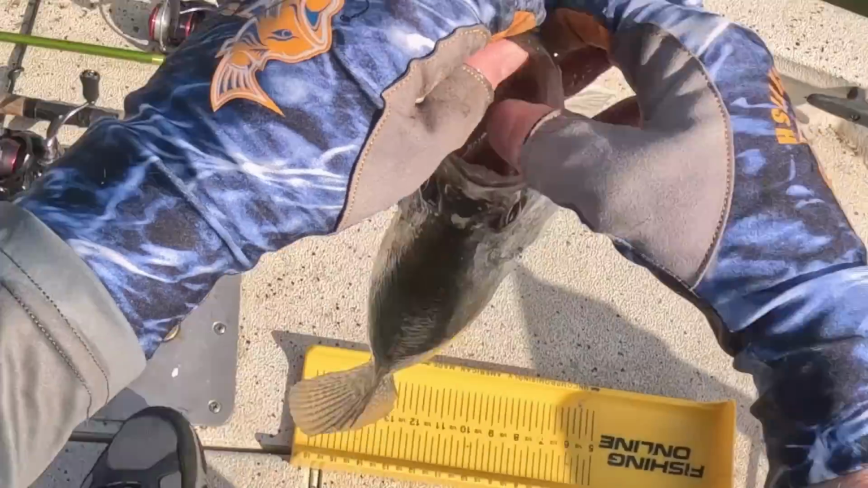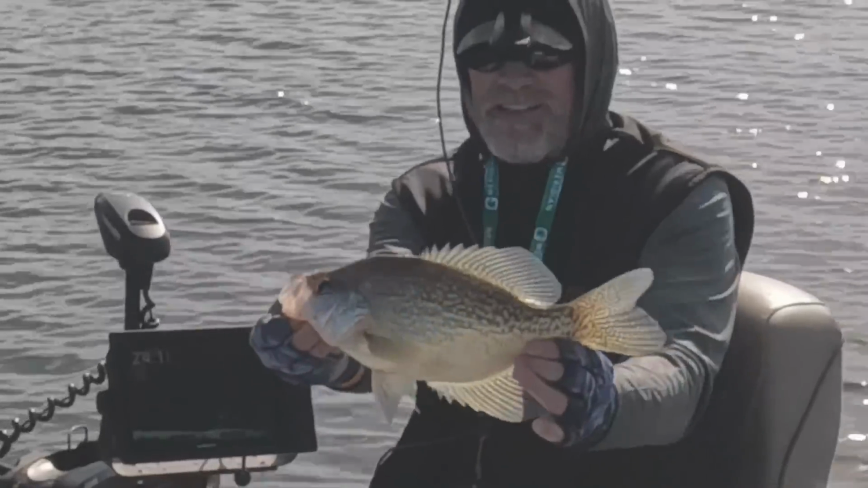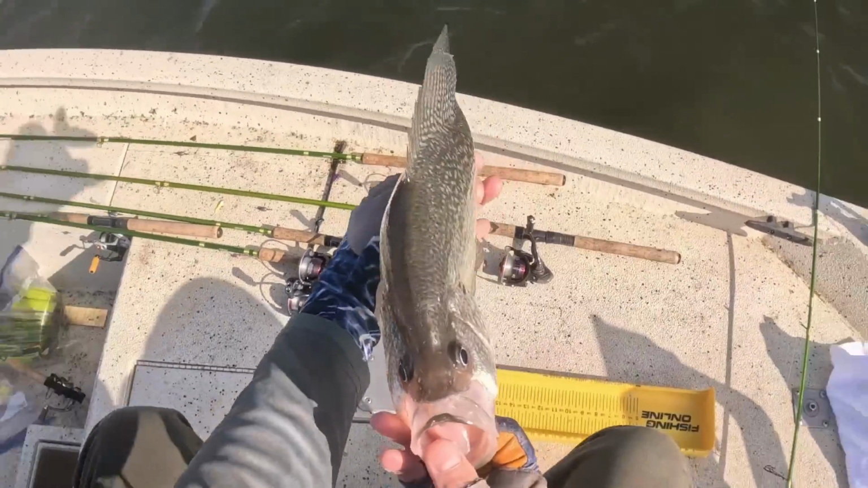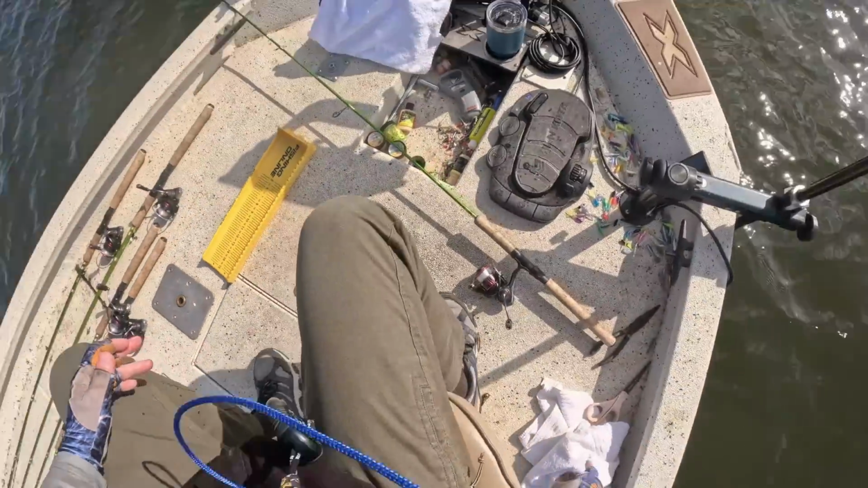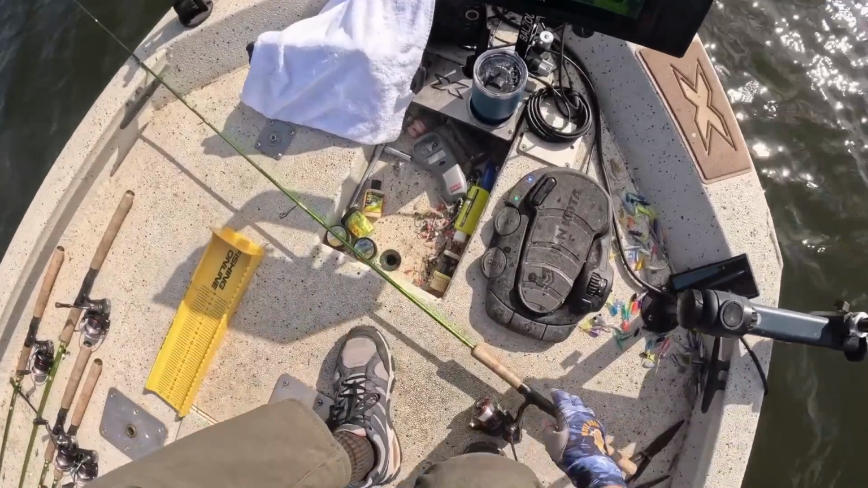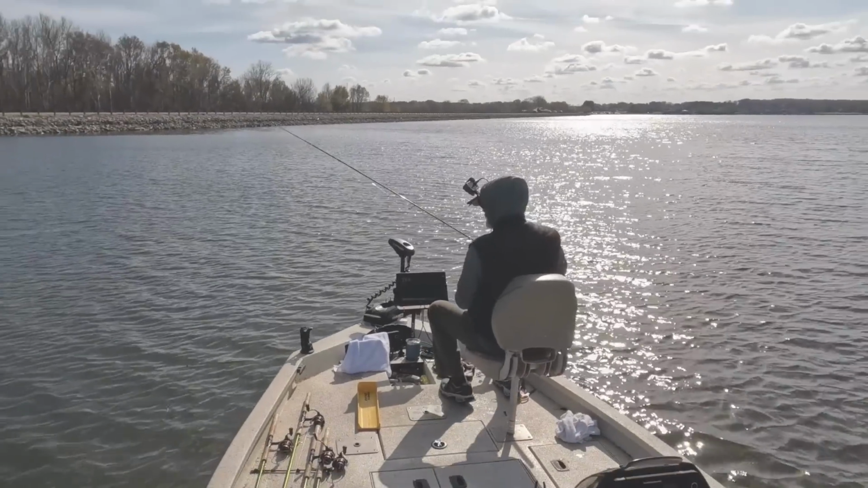Like it's 14 3/4 inch. Yes. It is gonna be a feast. Live well starting to get full. Okay, 2 more fish. We're calling it a day. 2 more. It's 12:36.